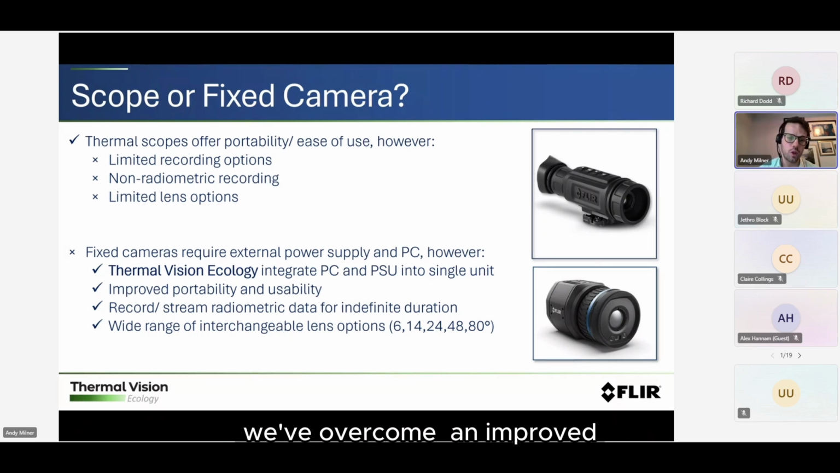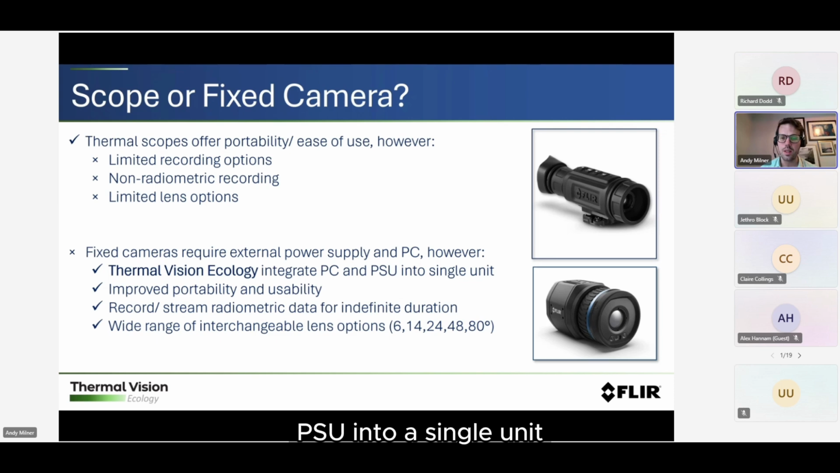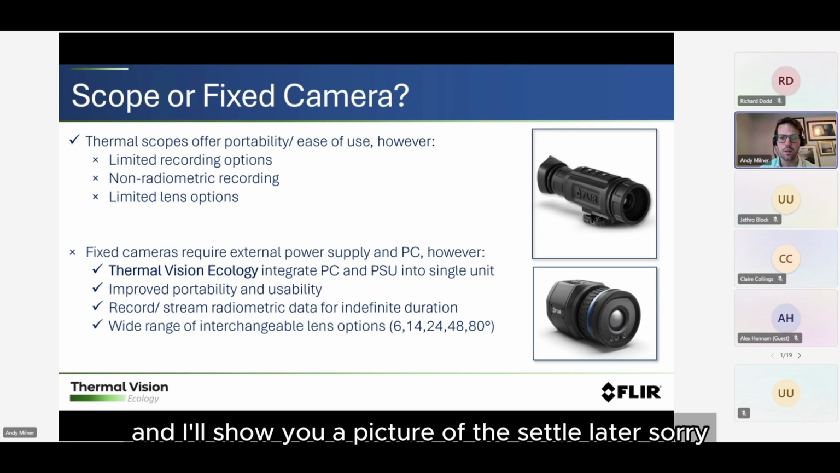However, we've overcome and improved the setup by integrating the PC and the PSU into a single unit, and I'll show you a picture of the setup later.